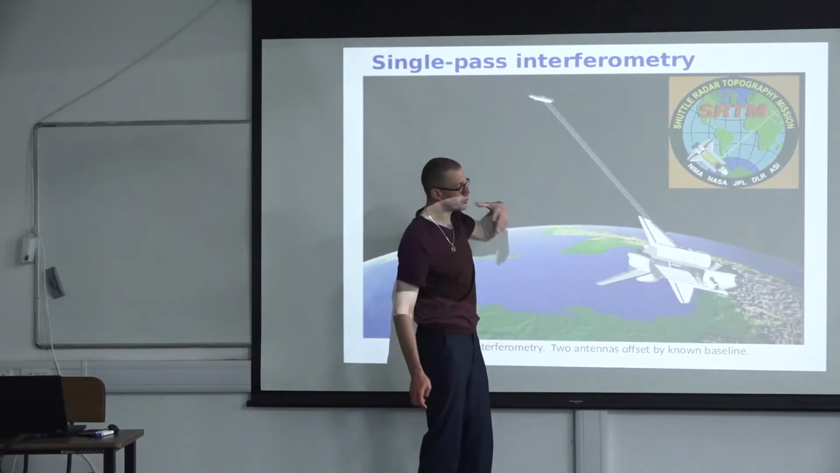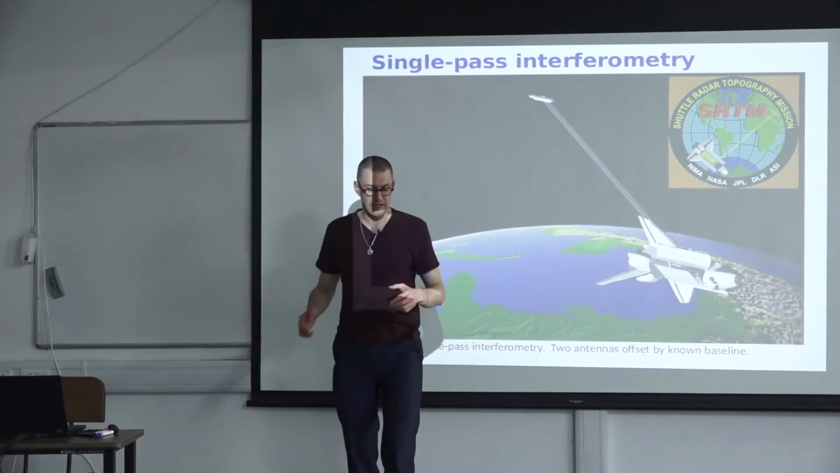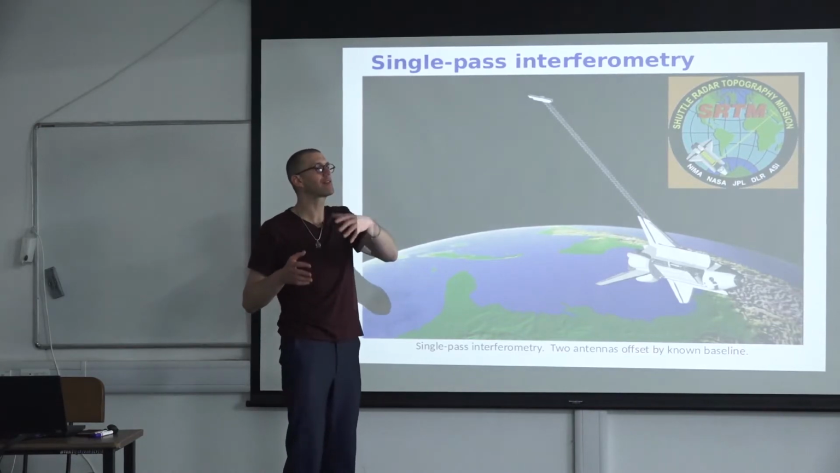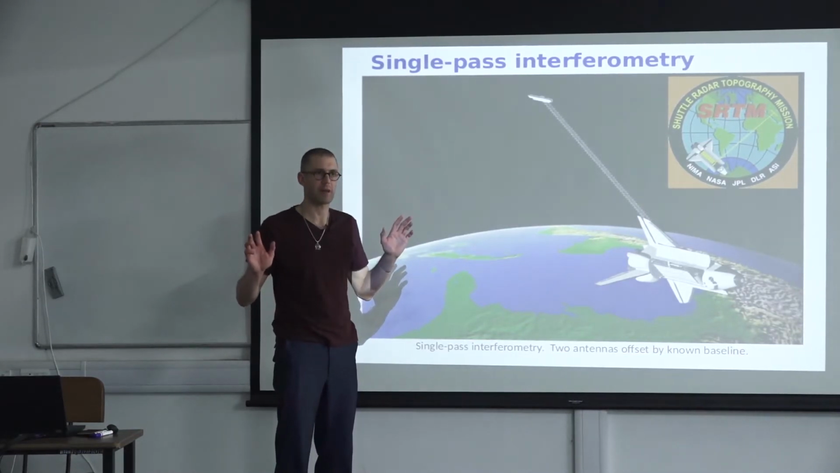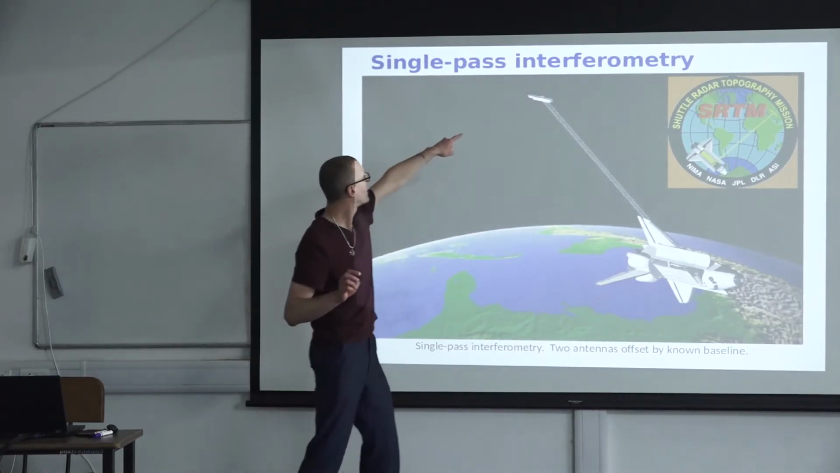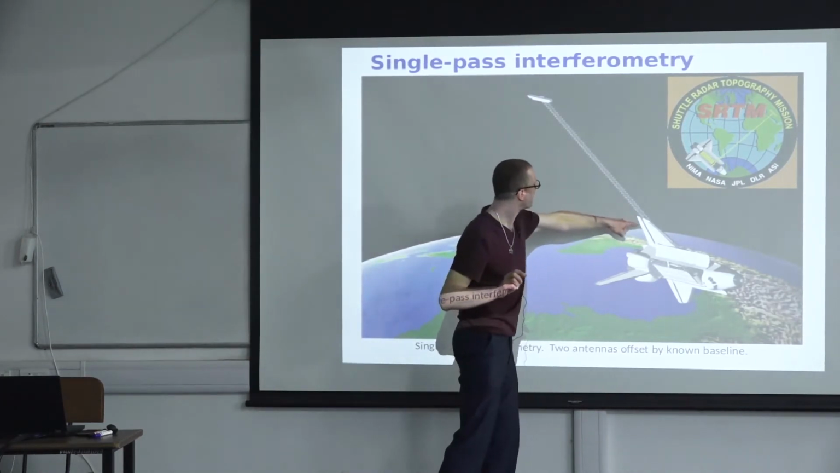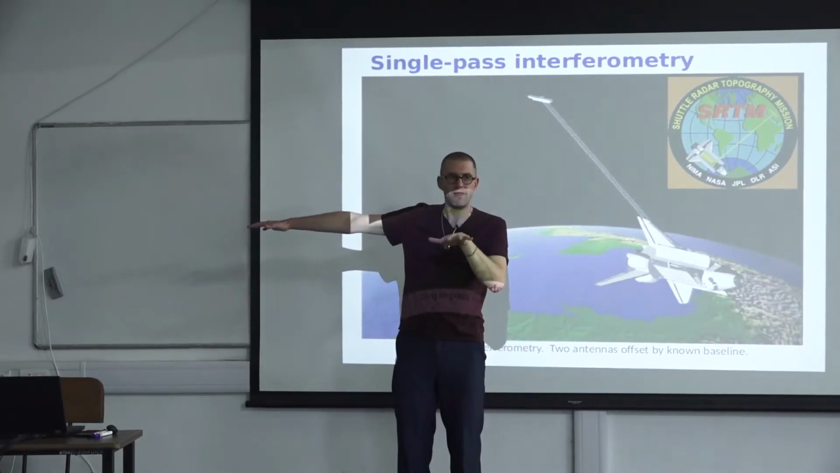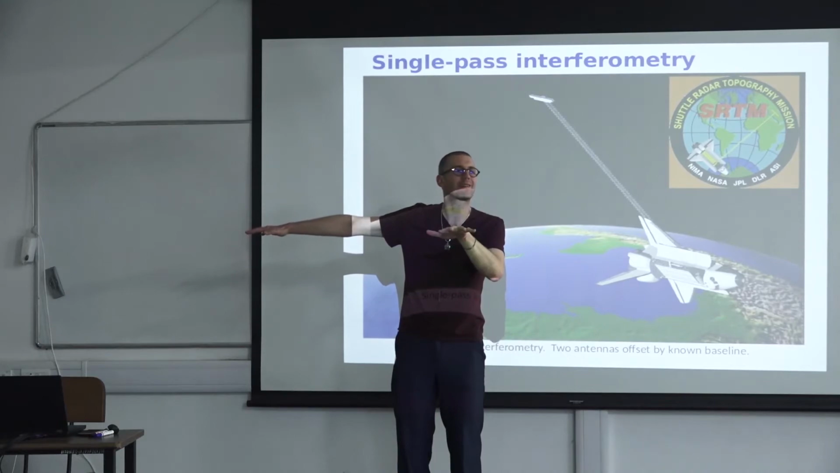One thing that you notice when you look into the SRTM data in more detail is that there is lots of noise in the SRTM data. And part of the noise comes from the fact that you have a 70-meter long arm and a space shuttle that has to accelerate and decelerate.